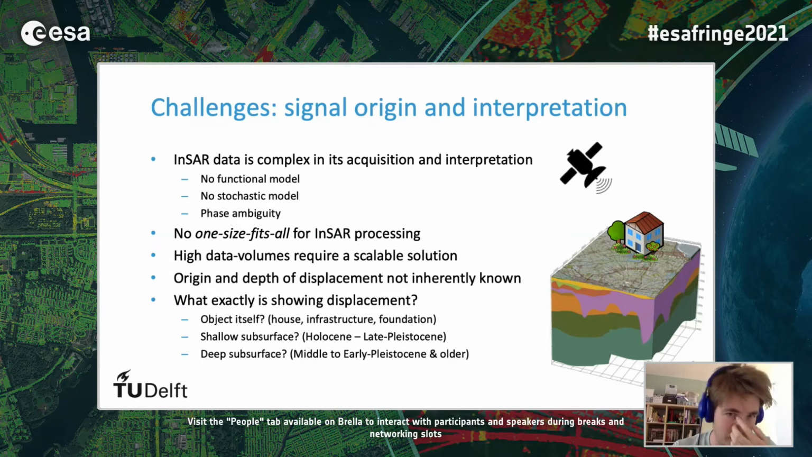Could it be the object itself, so the house, its infrastructure or foundation? Can it be the shallow subsurface? Then we talk about Holocene to late Pleistocene depositions in the Netherlands. Or could it be the deep subsurface from middle to early Pleistocene layers, or even older?